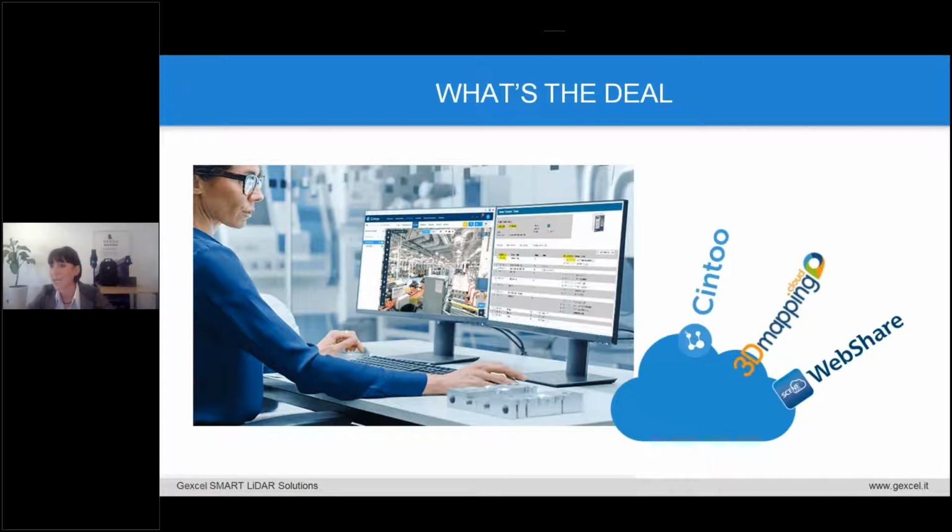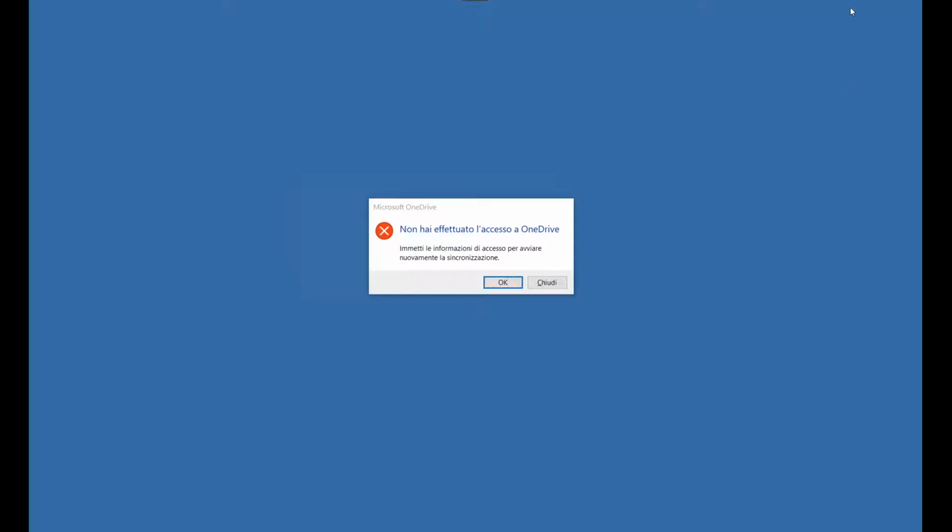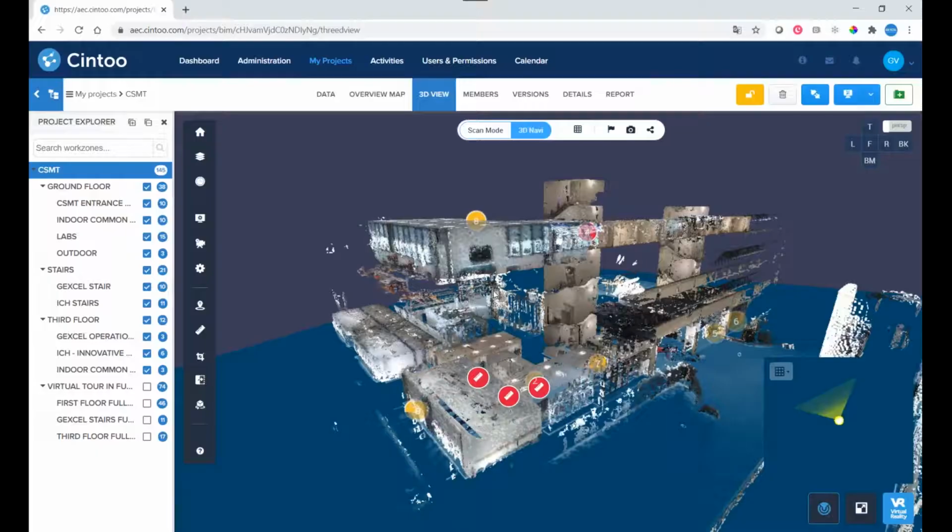So here we go. Let me do this, please. I will shut down for a while my camera and, sorry. Okay, sorry. Okay, so this is our platform. I hope, guys, that you can see well my screen now.